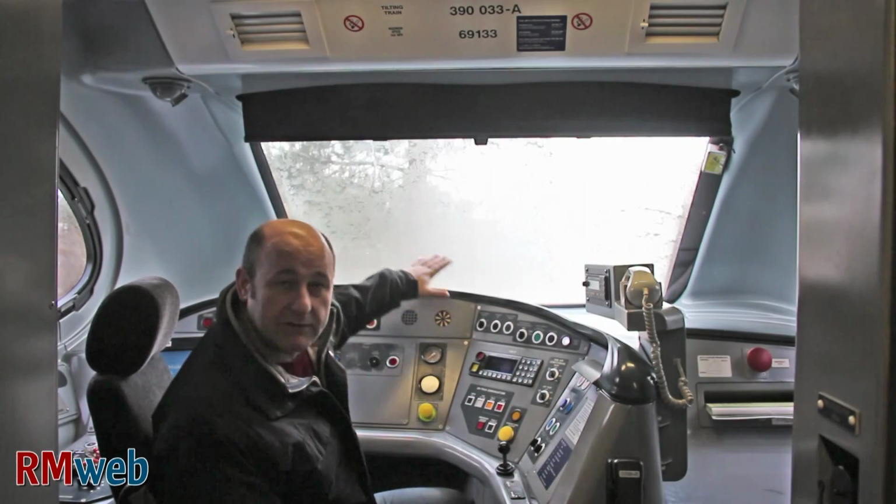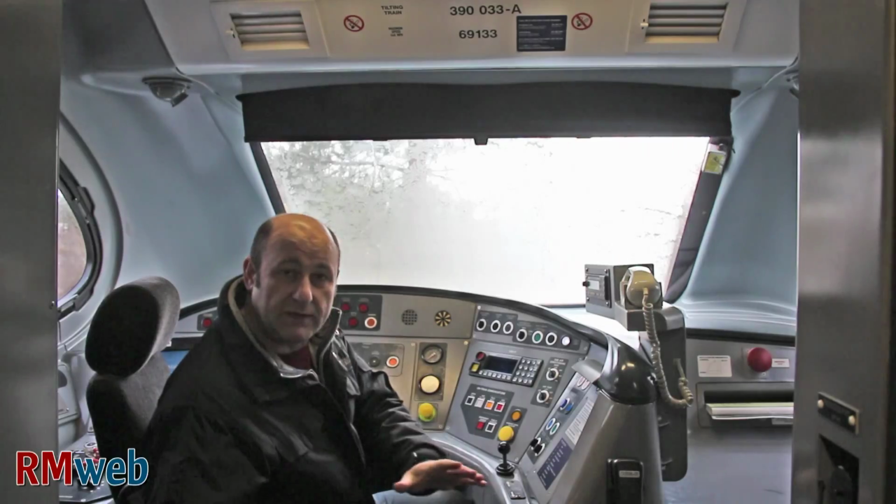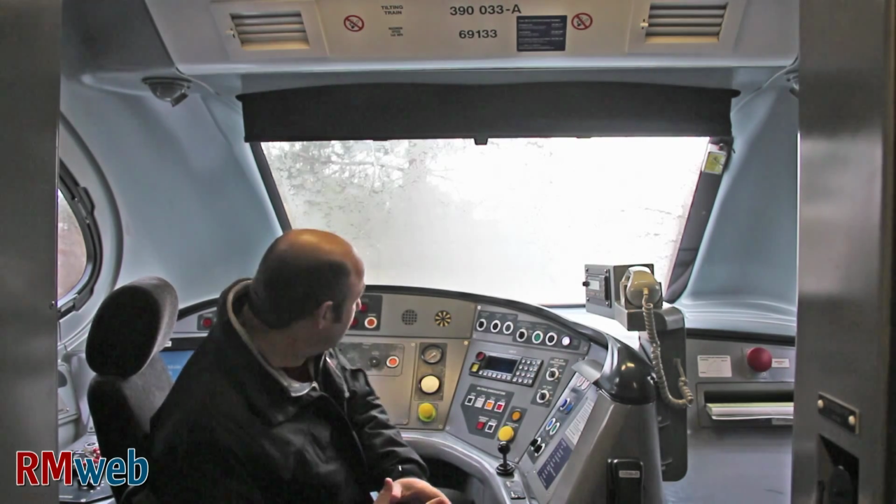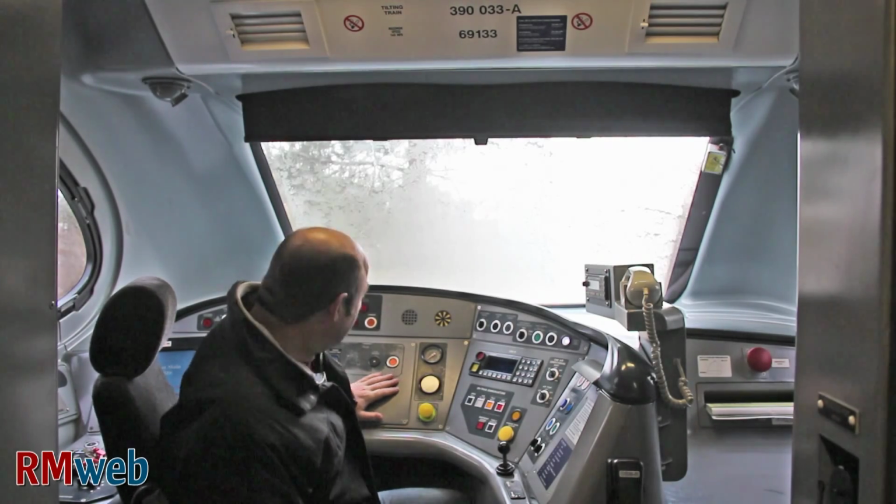The guys are outside now going around the vehicle using a laser to 3D scan every inch of it so we can be absolutely sure the shape is right. But I couldn't resist coming inside and having a look at what it's like to sit in the cab of a Class 390. You can see all the controls.